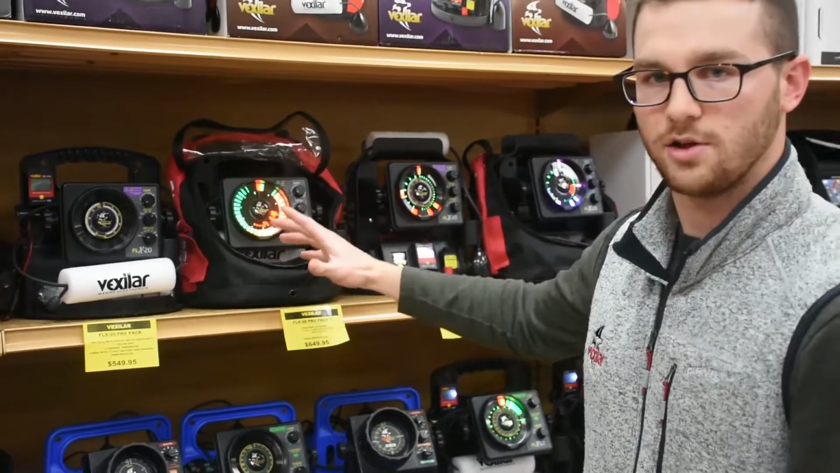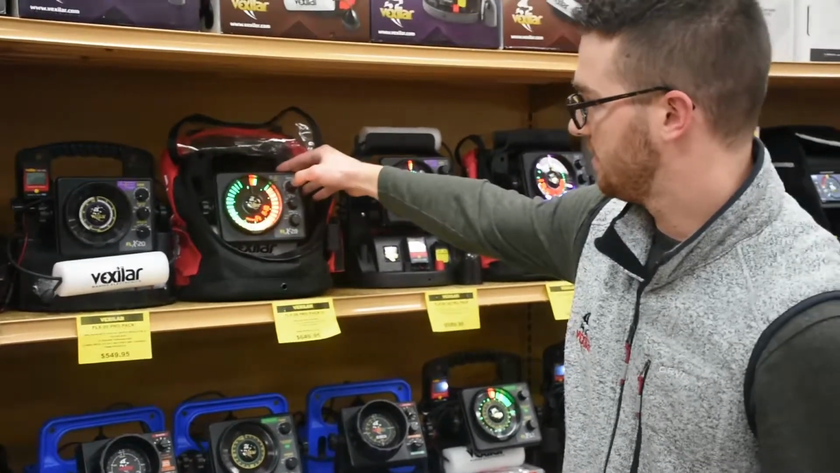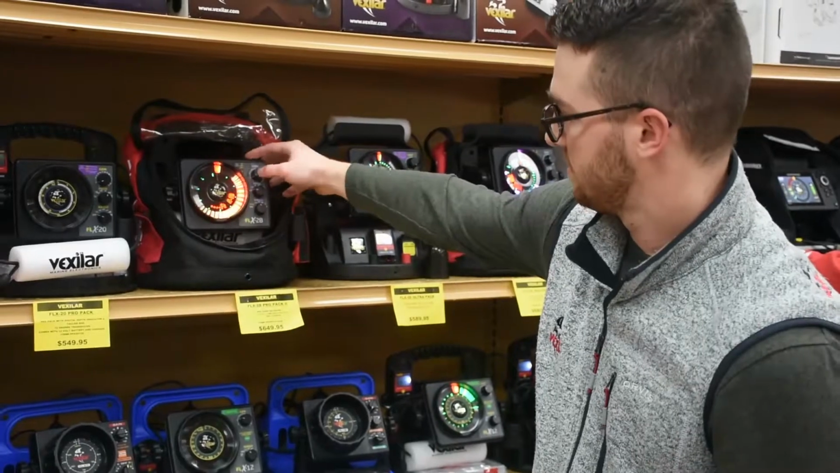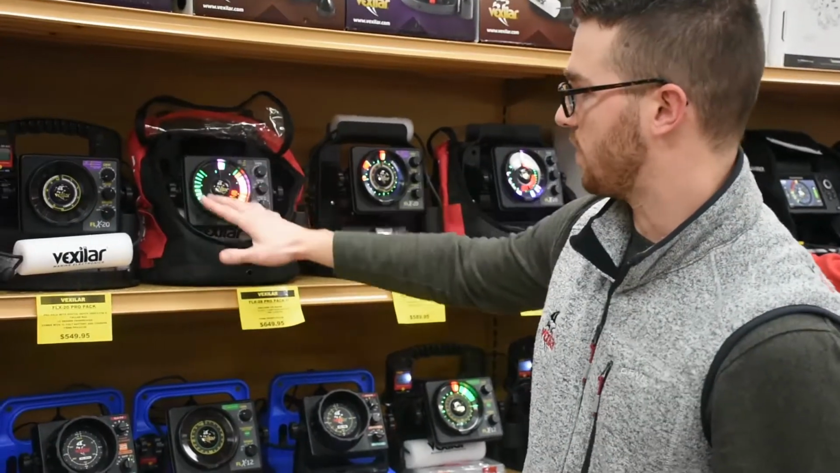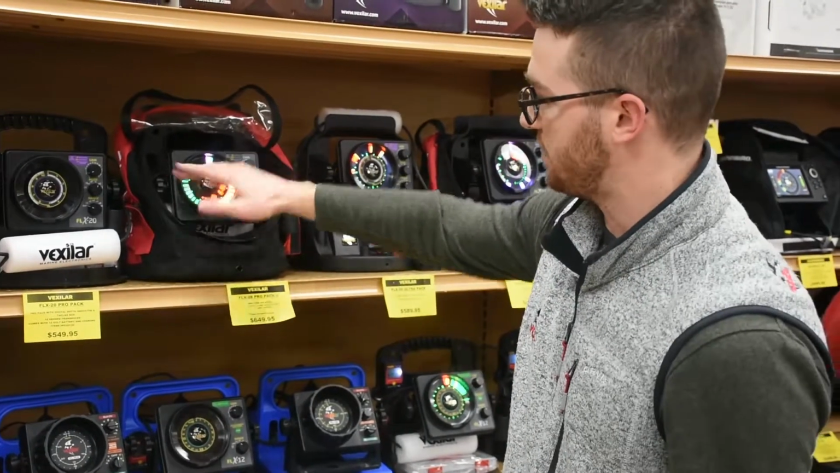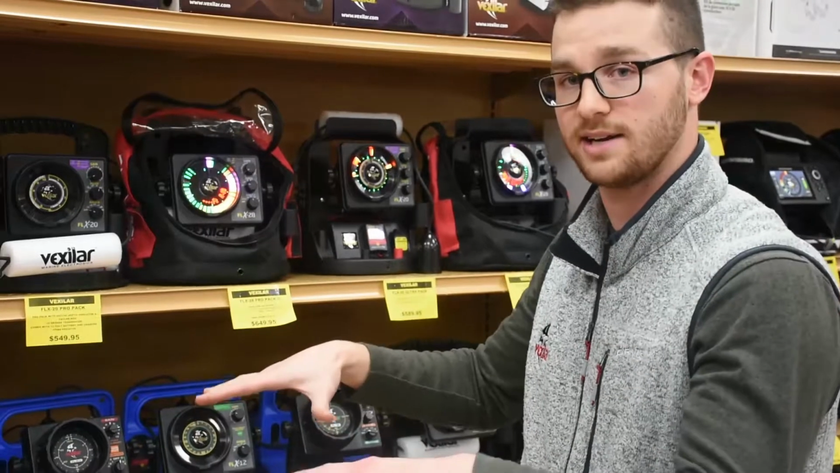Also have 5 different color palette displays. Your traditional green, yellow, red. And now you can get rid of your weaker signals with just 2 colors there. Now this color palette has 4 colors: green, yellow, red, and white. White's now your strongest, so your bottom will always show up as white because it's the strongest signal there is, because it's a stable object.